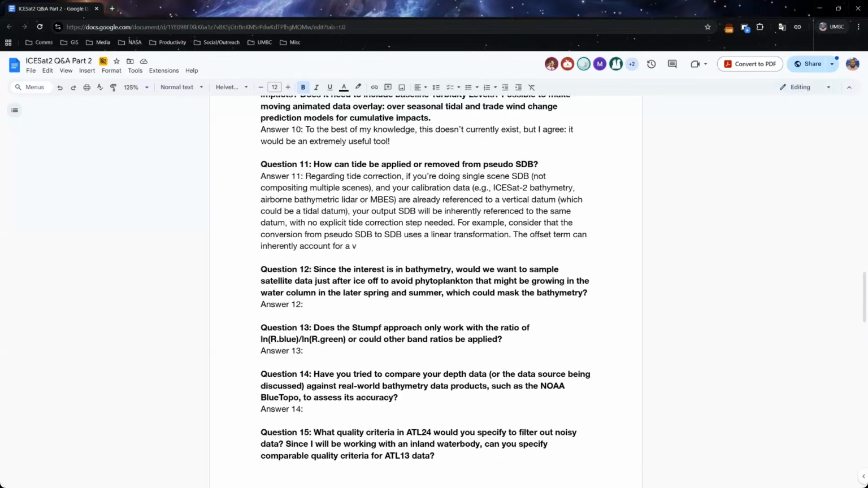So regarding tide correction, if you're doing single scene SDB, so you're not compositing multiple scenes, and if your calibration data are already referenced to a vertical datum, then your output SDB is going to be inherently referenced to that same vertical datum as the reference data that you're using for calibration. And so for that reason, in that specific case, you don't need a dedicated tide correction step. To explain that, if you're doing a linear transformation from your pseudo SDB to SDB, and the transformation parameters come from something that's already referenced to a vertical datum, any kind of vertical shift, for example, due to tides, is just going to be inherently accounted for.